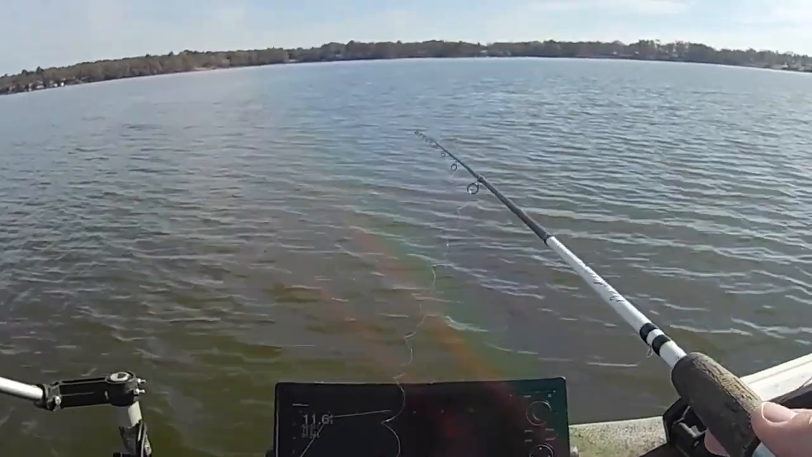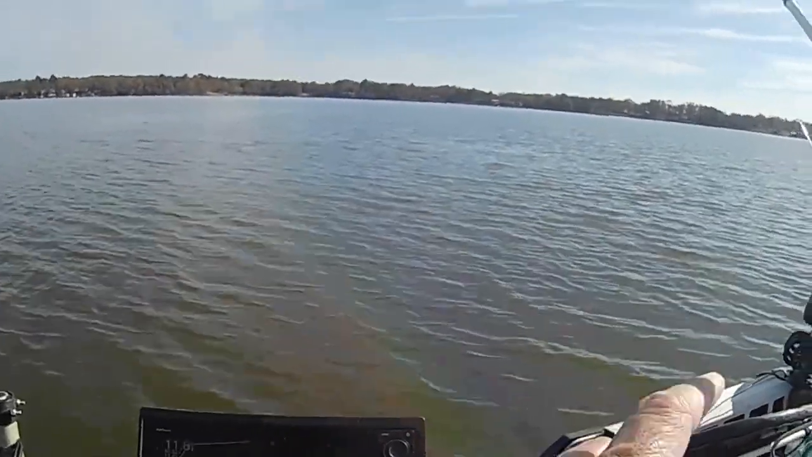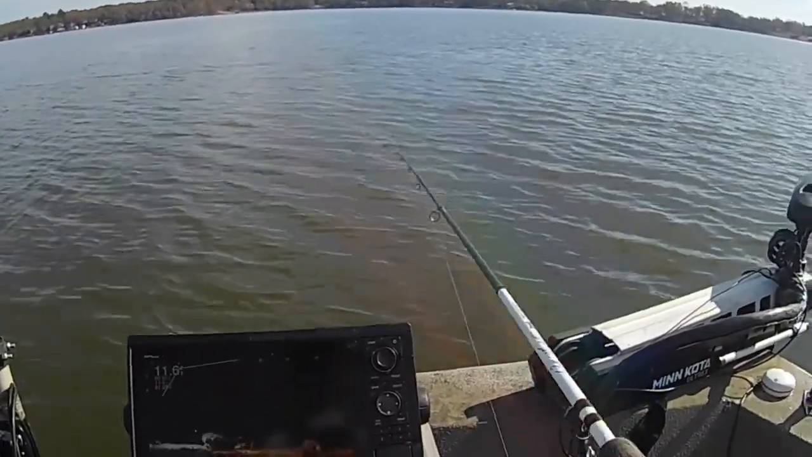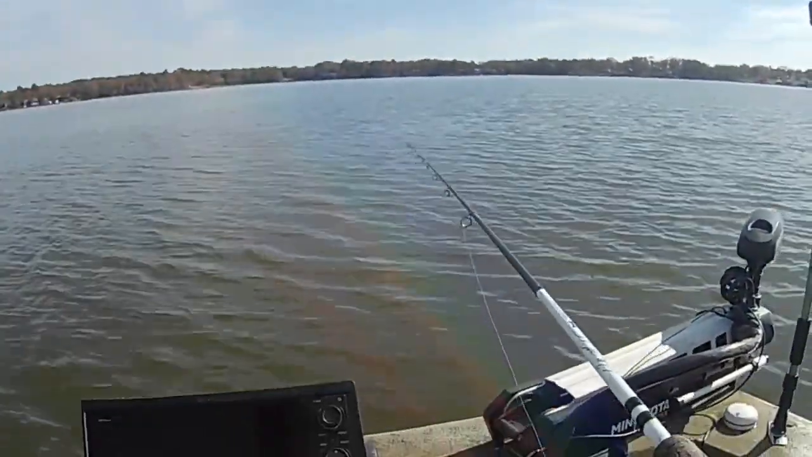If there's any in there, they're holding really tight, and I'm not able to see them in this particular spot here. But I've caught many of them in a place like that where you can't see a fish in there at all. You catch one and you'll get the rest of them active. They'll be hiding down inside there.